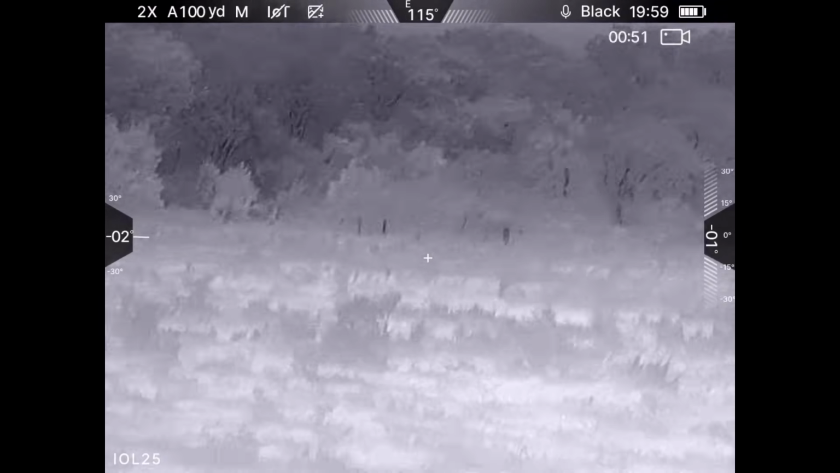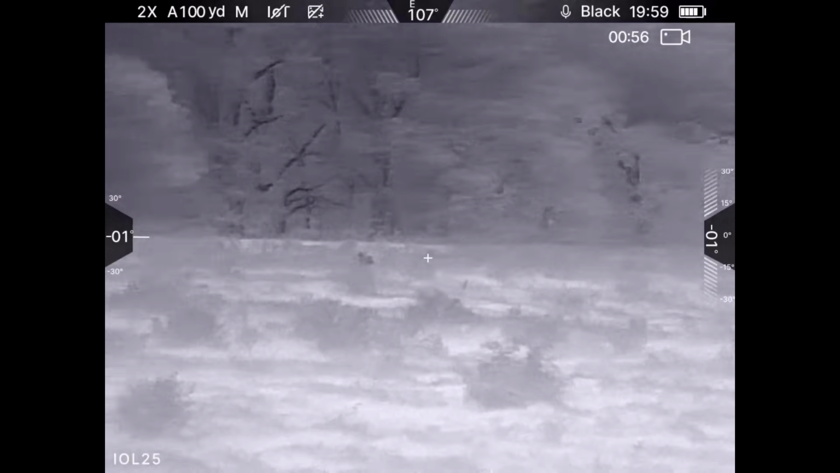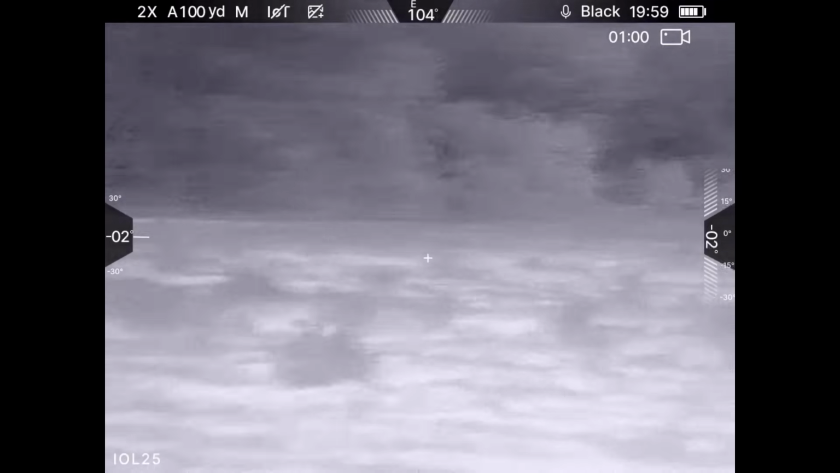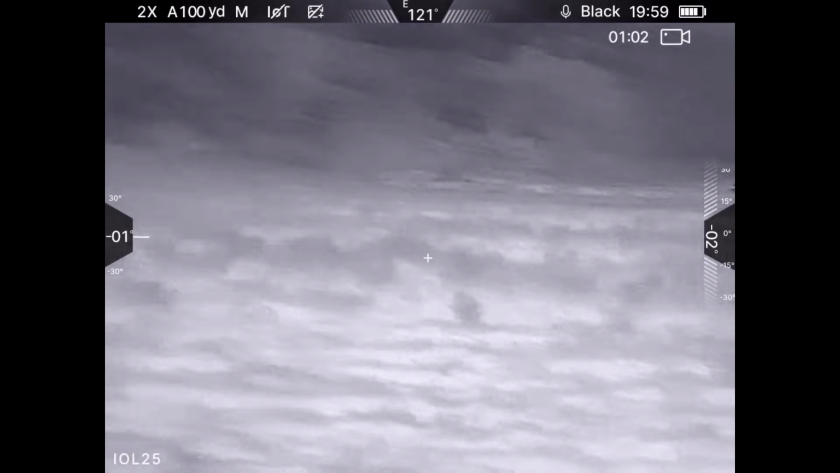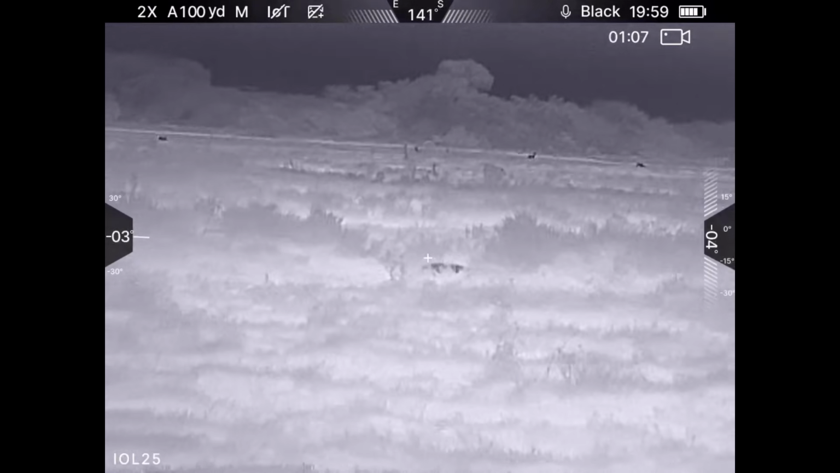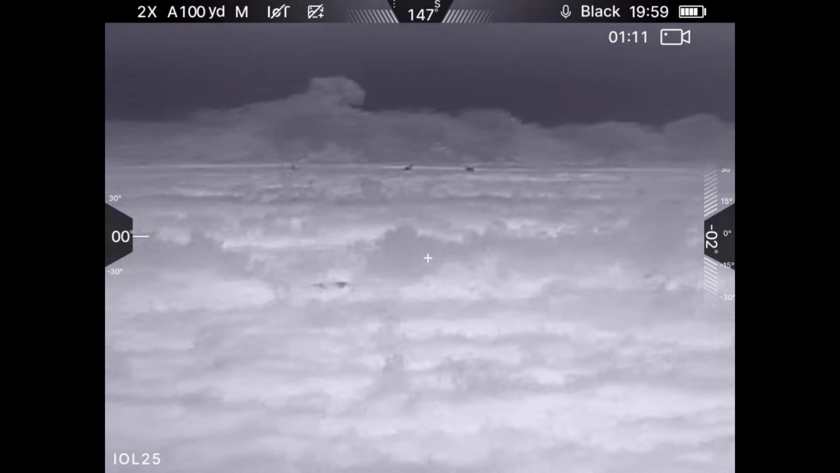And I thought I had dropped the hog right there, but it actually ran into a ditch like this one did. And you'll see the hog that I was shooting at previously come running in from the right, and both of those get off property. So quick quality assurance shot to finish her off. And I don't have any other targets.